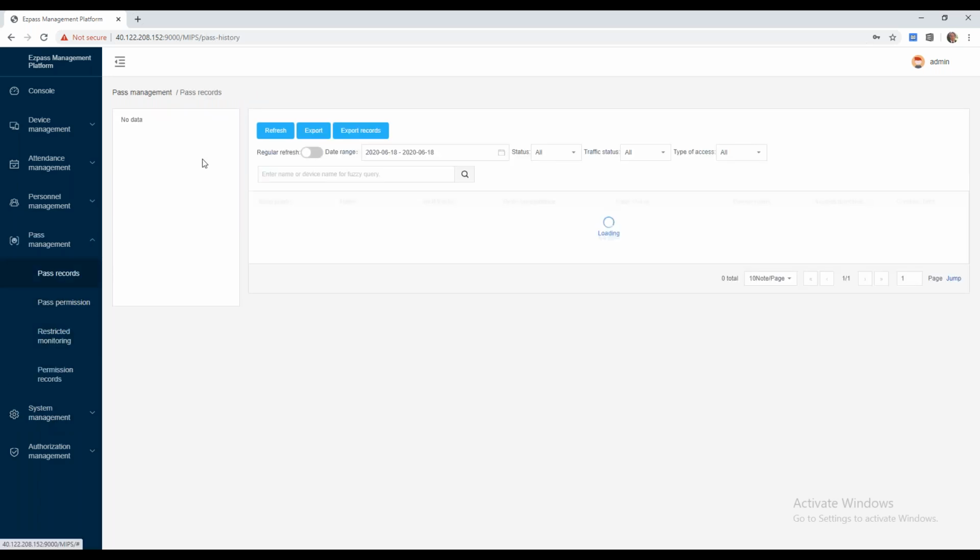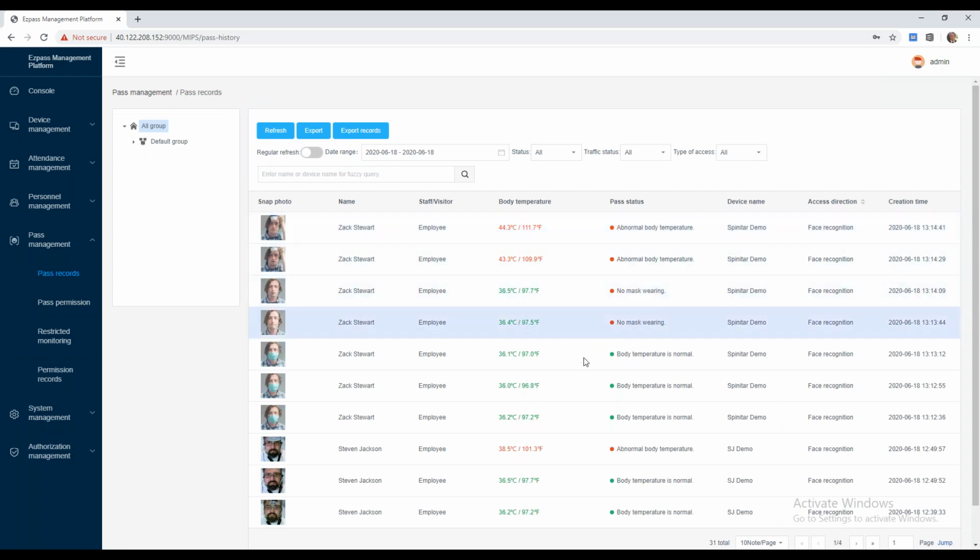In pass management, this is essentially where all of the records from all of the devices will be stored locally inside the server or cloud, which will allow you to export these records, maybe with specific date and time parameters, and pull specific reports. So if you know that maybe location A with these 3 devices had information you wanted to pull, maybe for your own contact tracing strategy, you could export these specific records and maybe interface those with other data sets that you want to leverage.